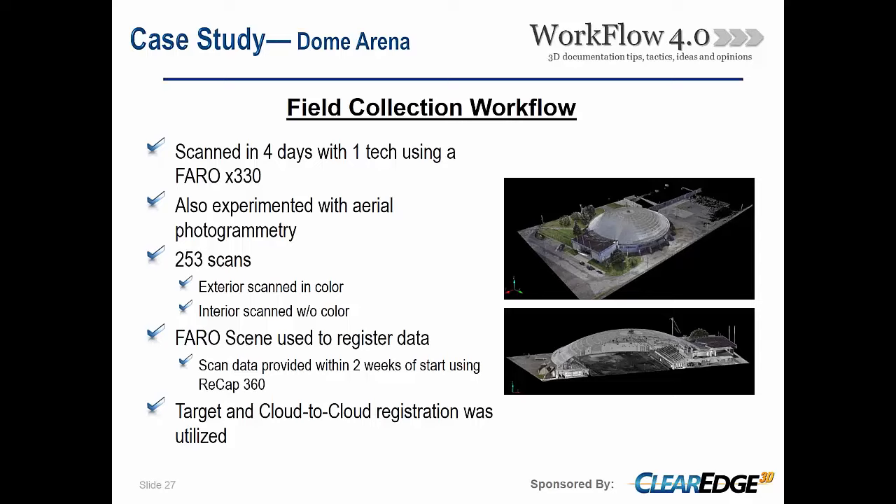Over the course of that time, for the 4 days, 253 scans. We chose to do the exterior of the building in color. That helped us pull out some additional materials for the architectural model. It also certainly makes for a better render and better marketing material, not only for us, but for the clients that we work for. So when they go to either develop or design their other projects, they can present that as part of their marketing material as well.